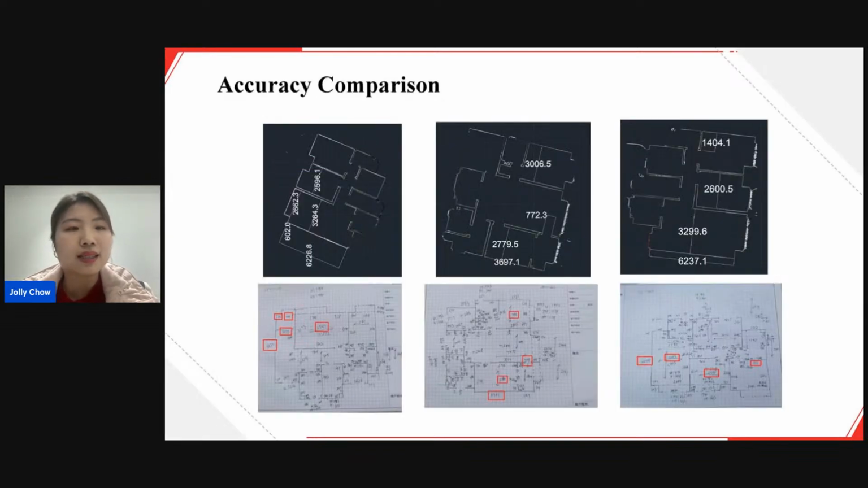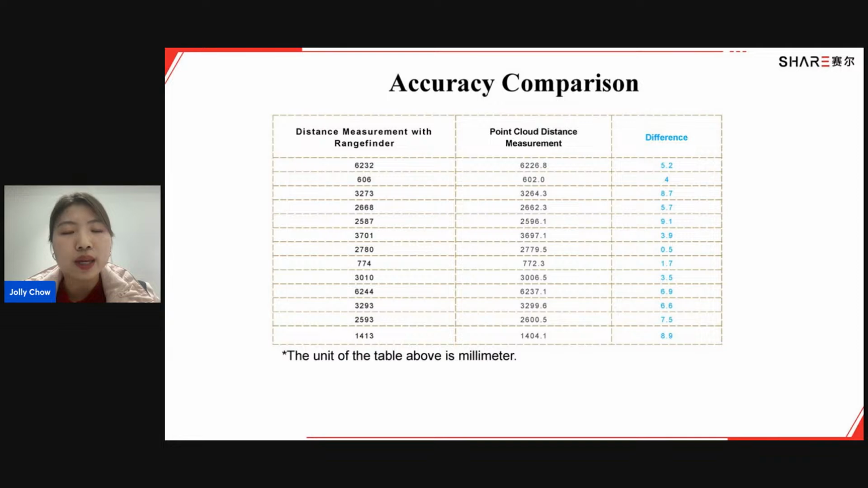And then let's see the accuracy comparison. The upper images are the screenshots from the CAD file, and the lower images are parts of the manual drawings from the designer. Here we have a clearer image comparison, data comparison.